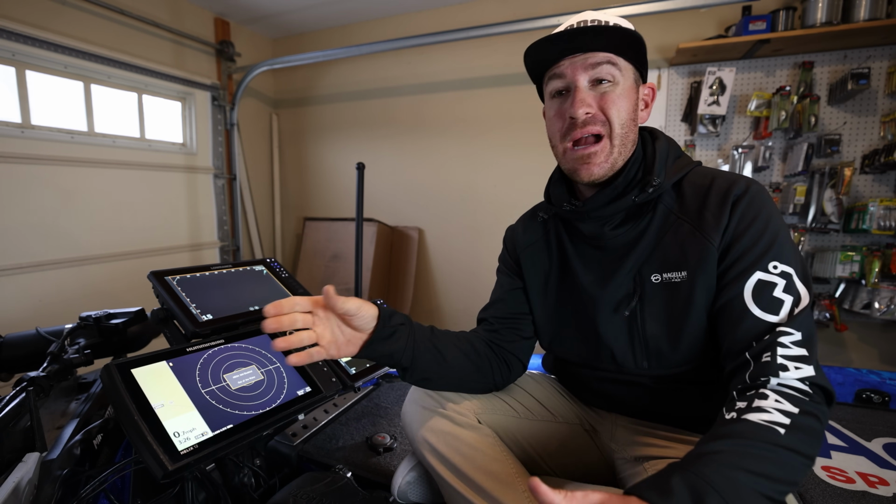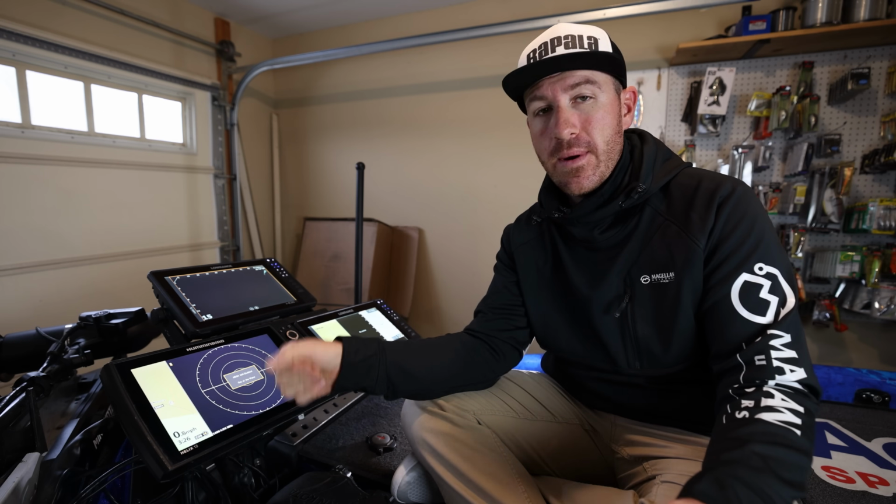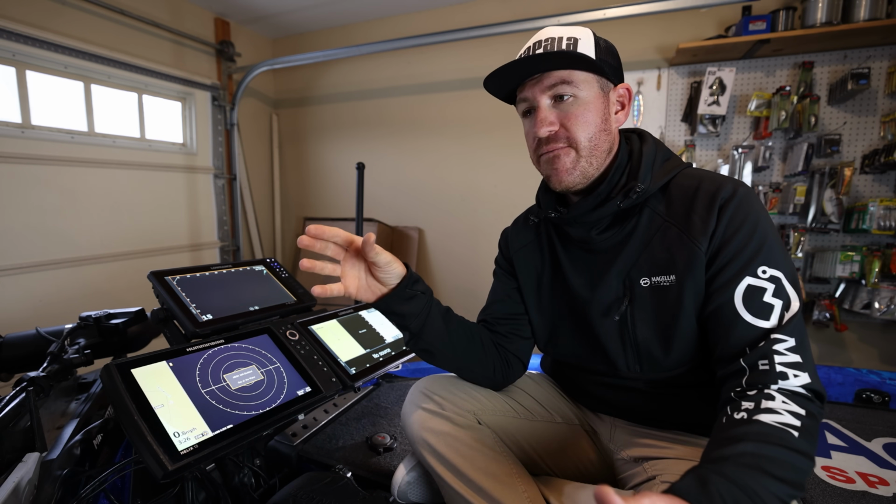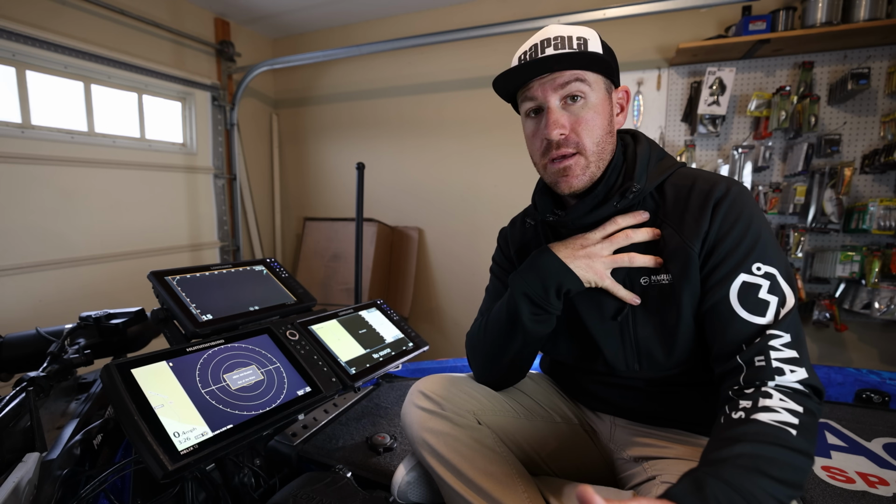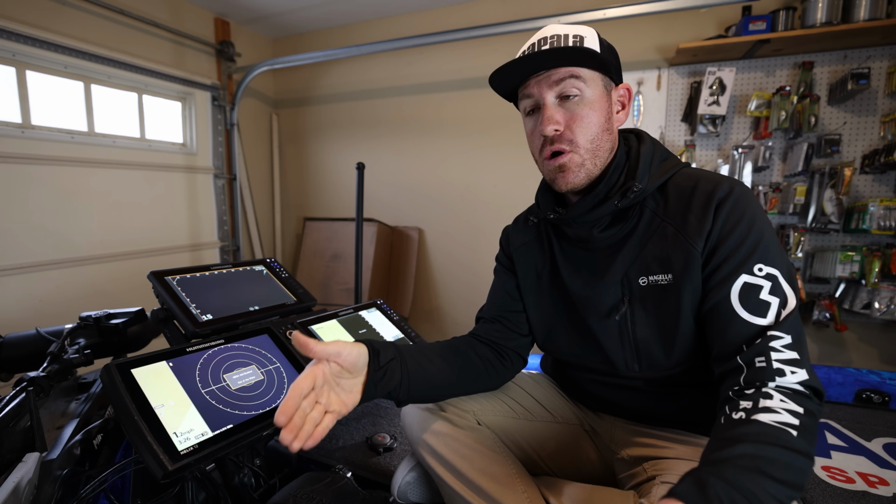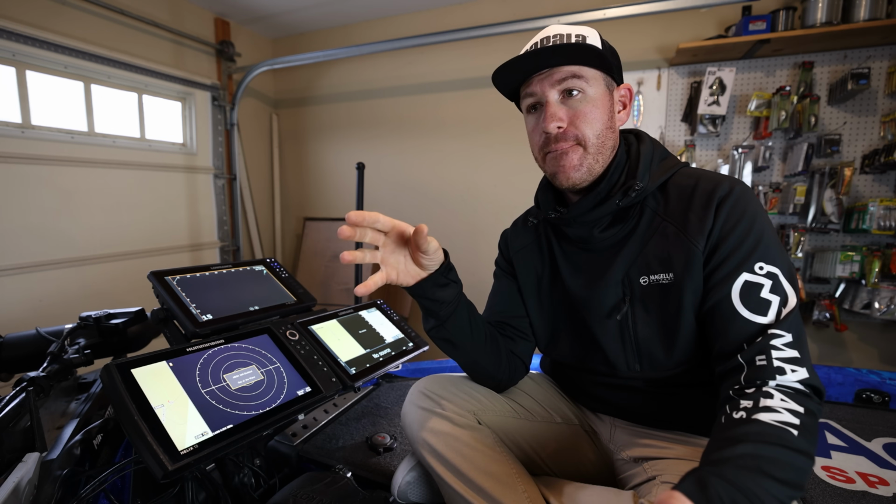And I've played with it this year. I have an aluminum boat that has Garmin LiveScope on it. I've updated it, I've done all this stuff. I've played with it a ton. I'm always trying to make sure that I'm up to date with the best technology. But for me personally, Lowrance ActiveTarget sees fish further. I can catch them. I'm more accurate.